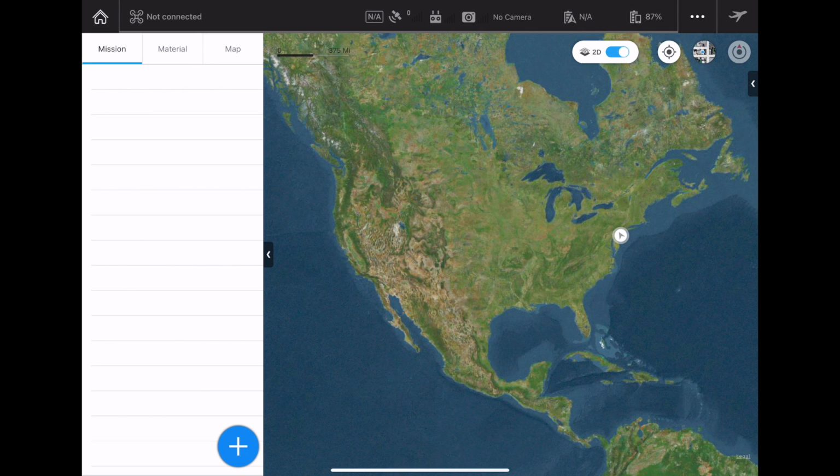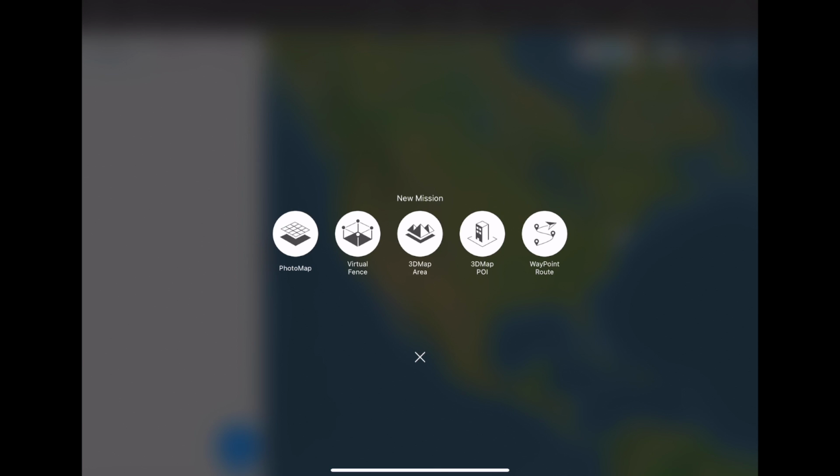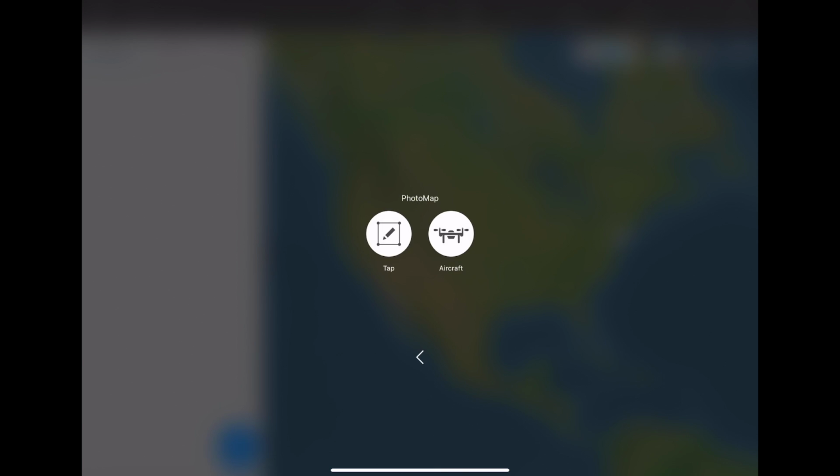It's also best practice to set up the flight plan when you're still at the office, so you can just arrive at the site and start flying immediately. So in the GS Pro application, the first thing we're going to do is create a new mission. We click on the plus icon down here, then click on Photo Map, and then the tap with the box.